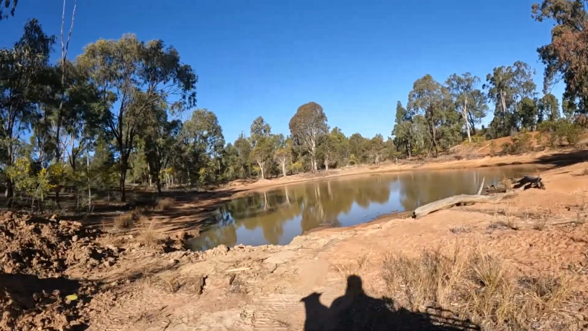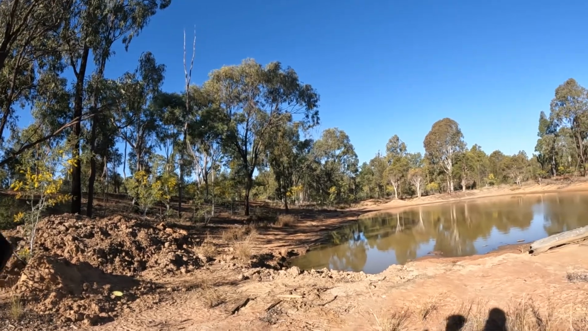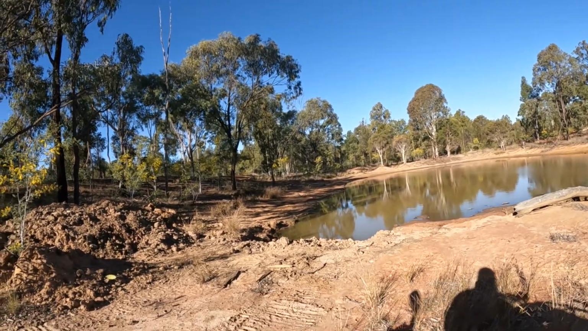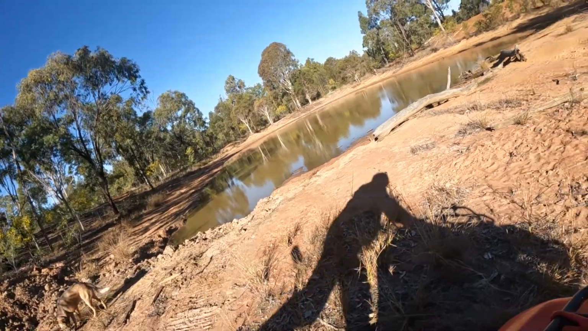Park here, because the trail cam's over there. Now don't go in the water while you're running. Alright, I'm not having a wet dog on my back. Horrible bloody creature you are. Alright.